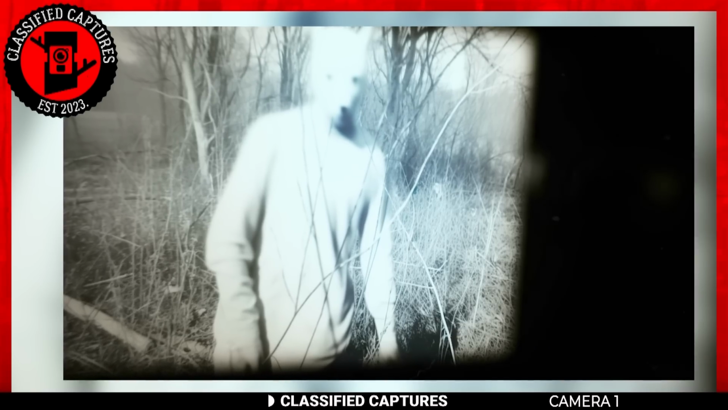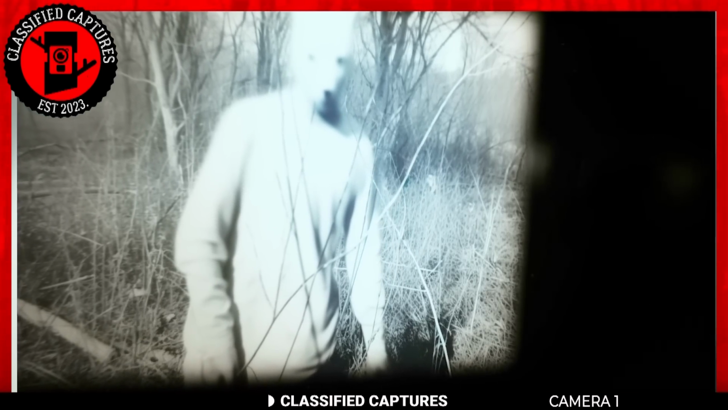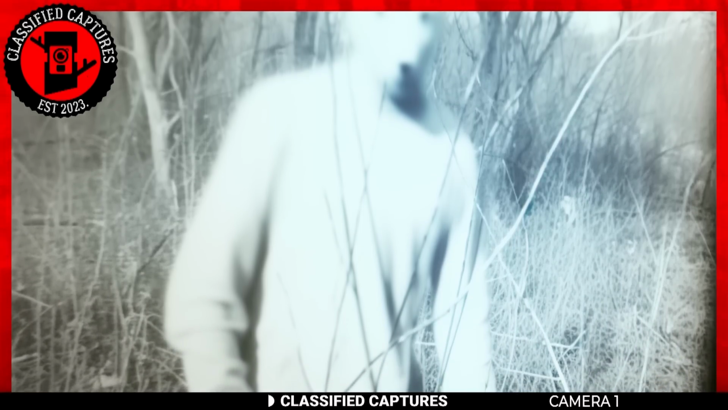We're sure the costume's individual noticed the trail camera and wanted to mess around with its owner. But you and I are much more intelligent than that. We know there's nothing magical or paranormal happening here, as much as we'd love that. What would you have done if you were the owner?